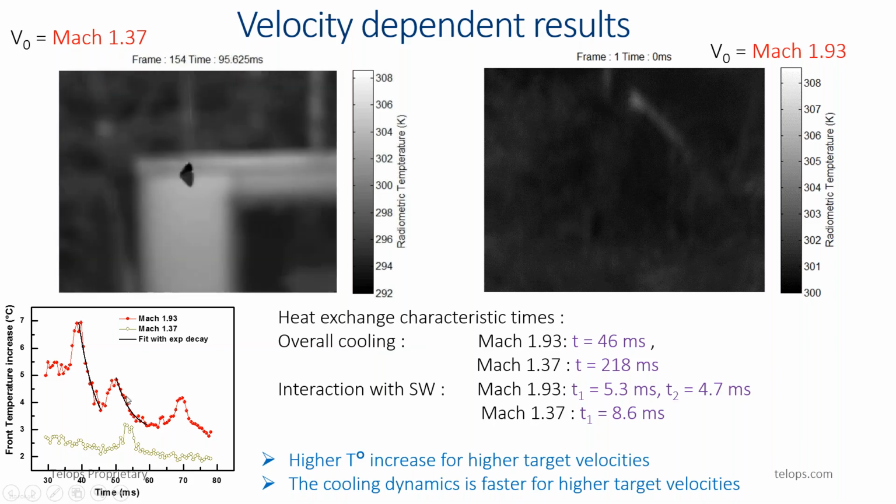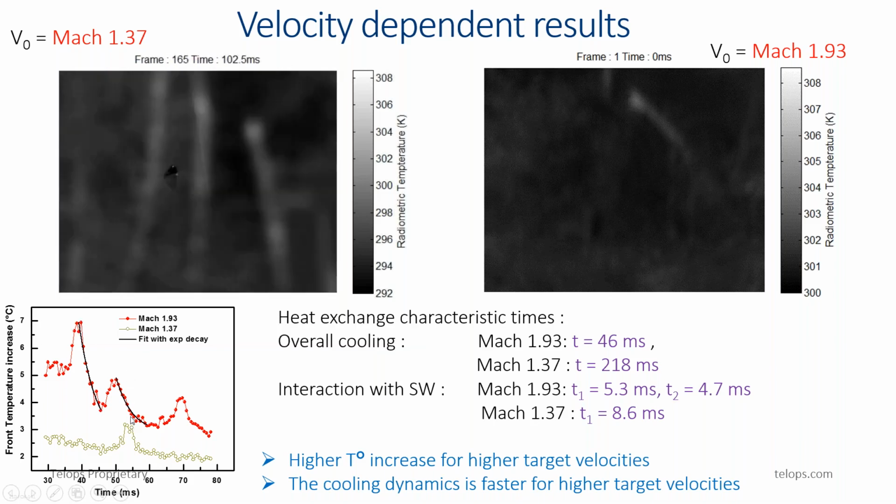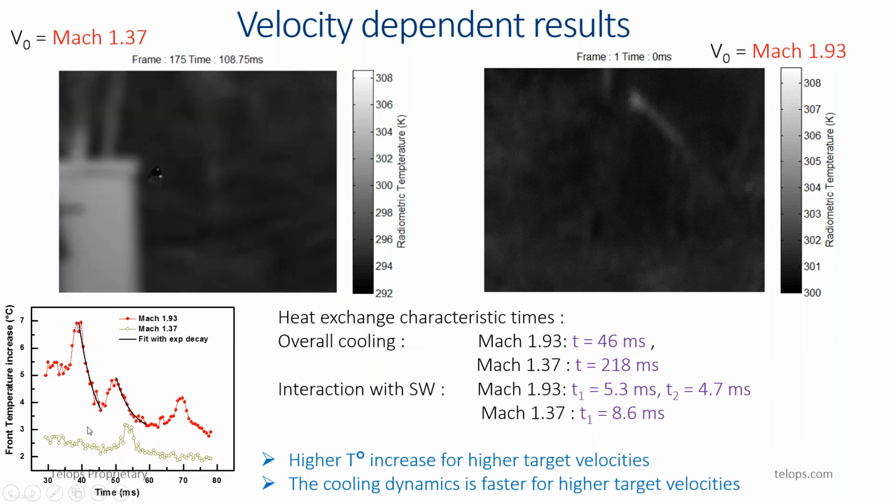So these curves here compare the temperature obtained at 1.9 and 1.3 on the front of the probe. Actually, you can see that the temperature increase in the front of the probe at 1.3 is lower than at 1.9, and this justifies that the temperature increase is really induced by the aerodynamics, because it's only speed dependent.